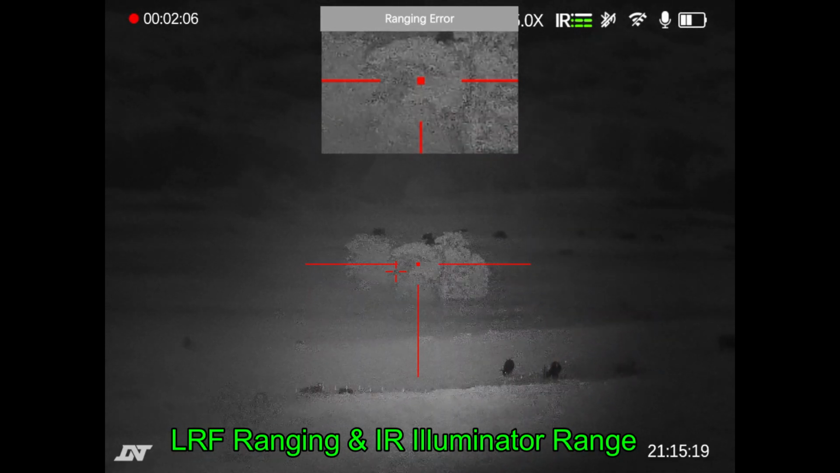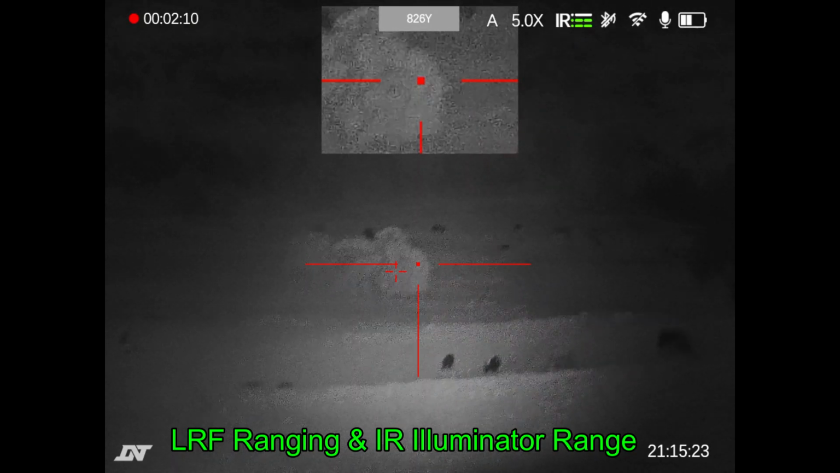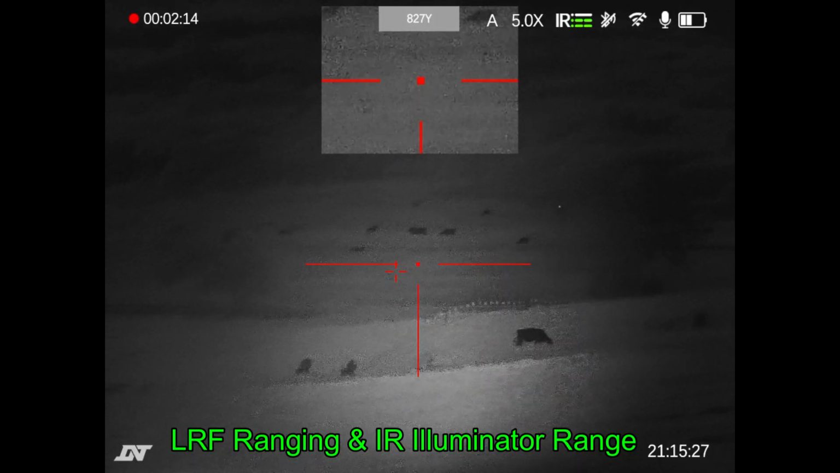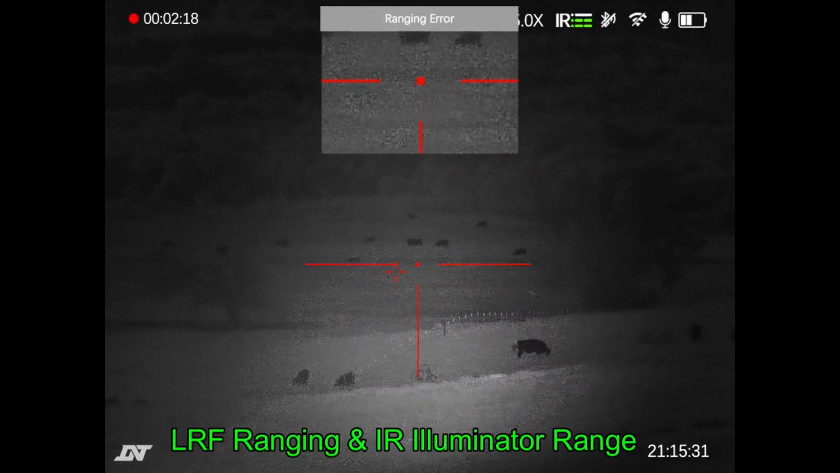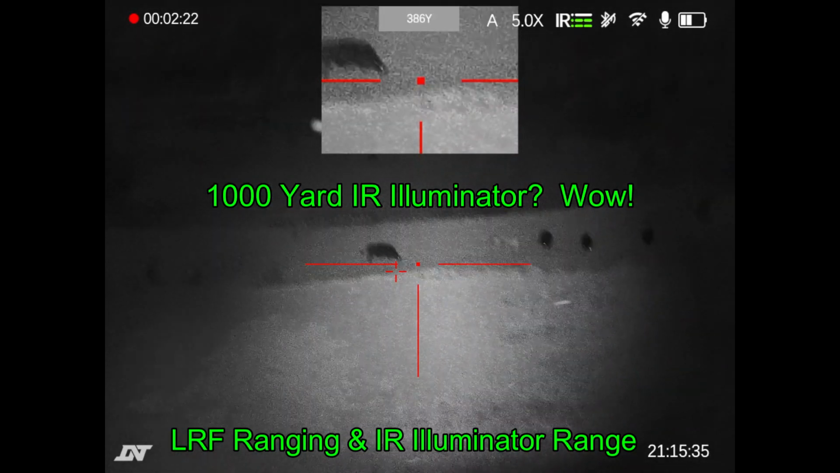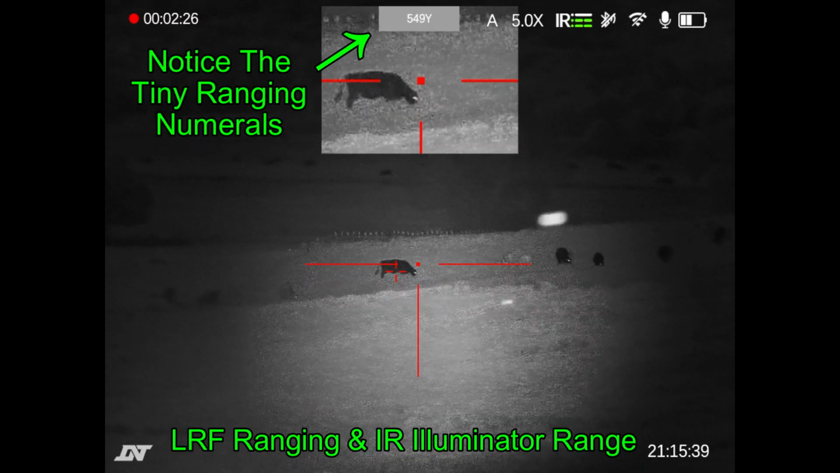Let's see. Trees there are 824 yards, and the cattle are beyond the trees, so we could call the cattle probably at 1,000 yards or more than the ones above the crosshairs. That's pretty impressive. Closer cattle, 562.